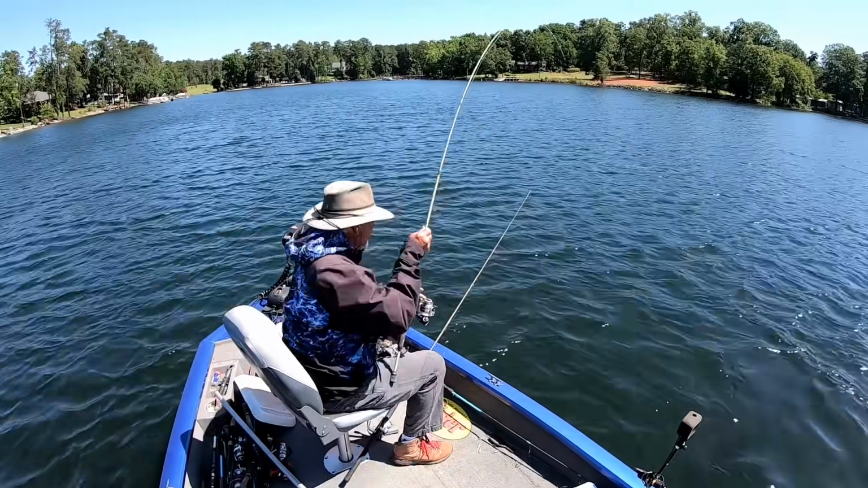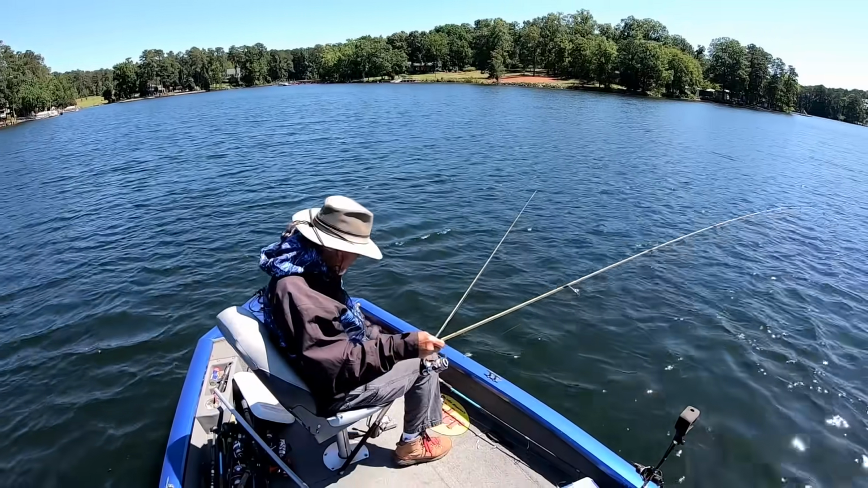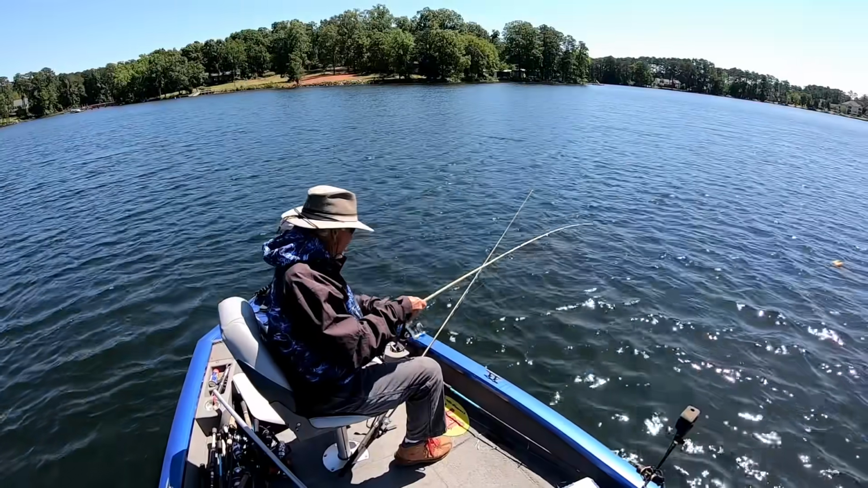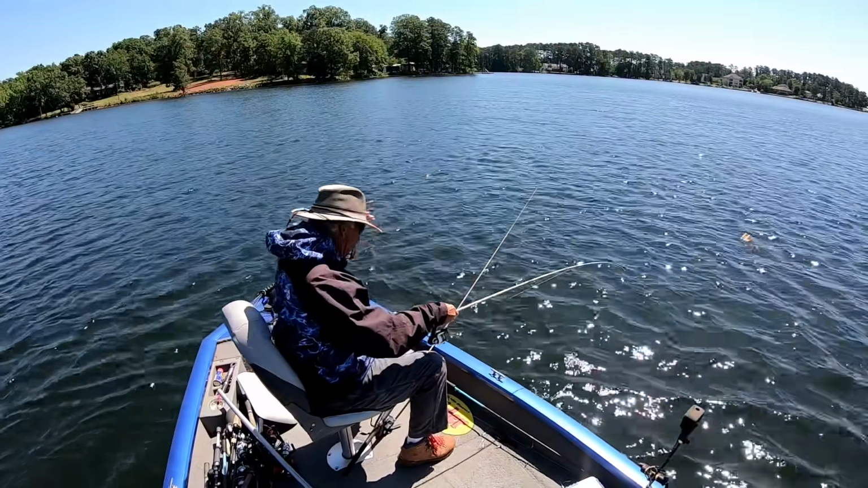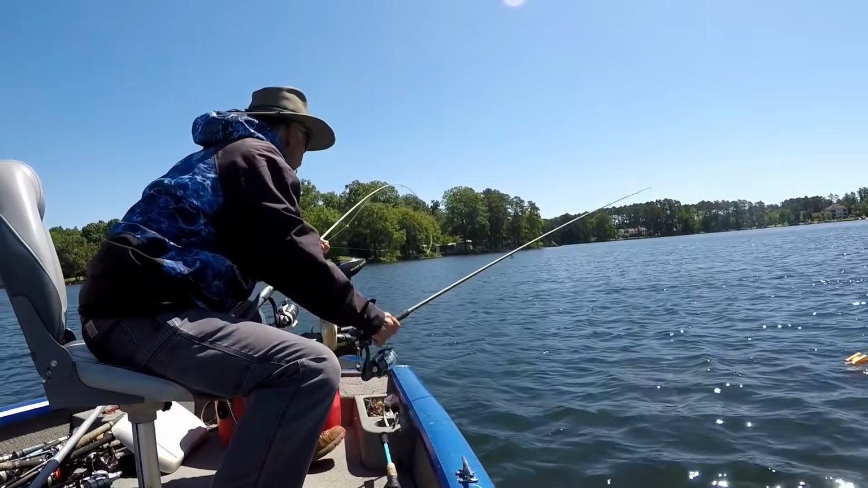That's what I'm talking about. I can see them. I know they're there. Oops. Look at that. Huh? Good ones too. Look at that. What a crappie. Uh-oh. Trolling motor's getting away in the boat.